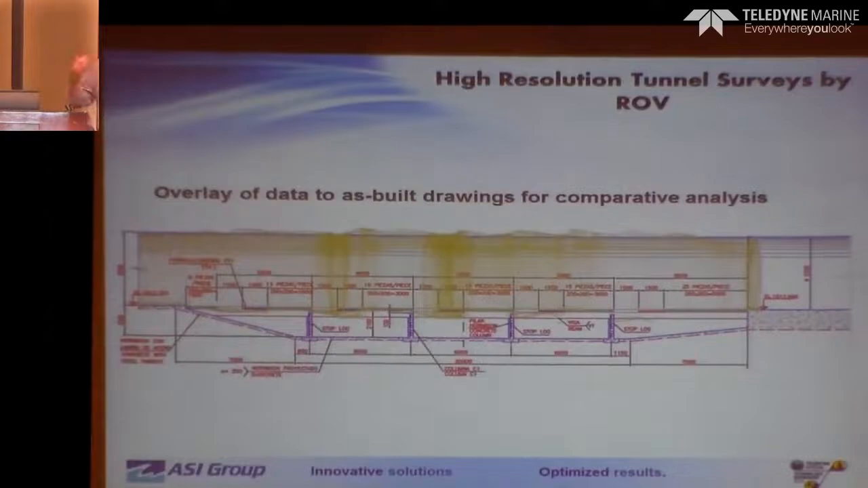So we've done that repeatedly for them. We can lay them up year after year after year. They can then plan their maintenance, and actually what this mostly consists of is sand and silt. So they're not overly concerned with the rocks coming out, but they've obviously got no trap left afterwards.